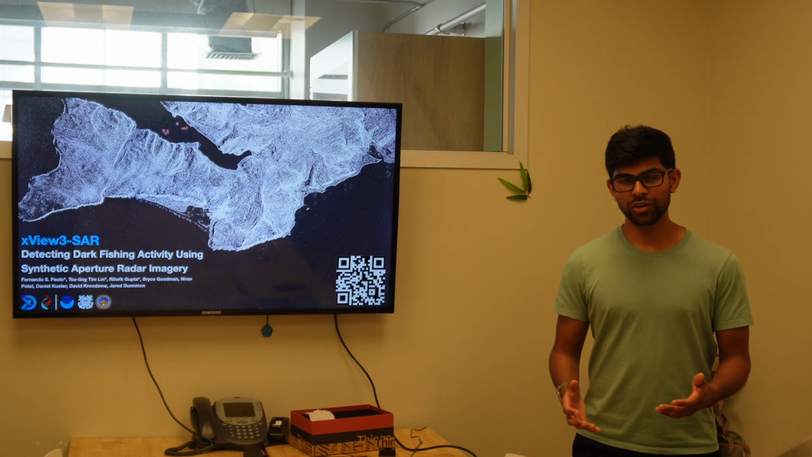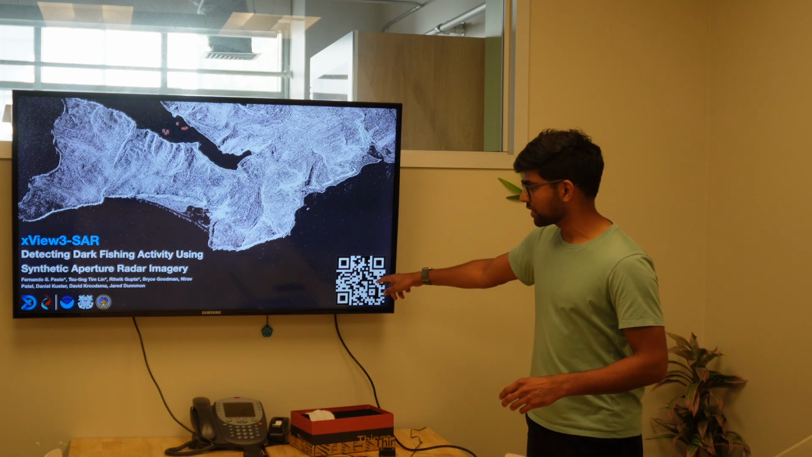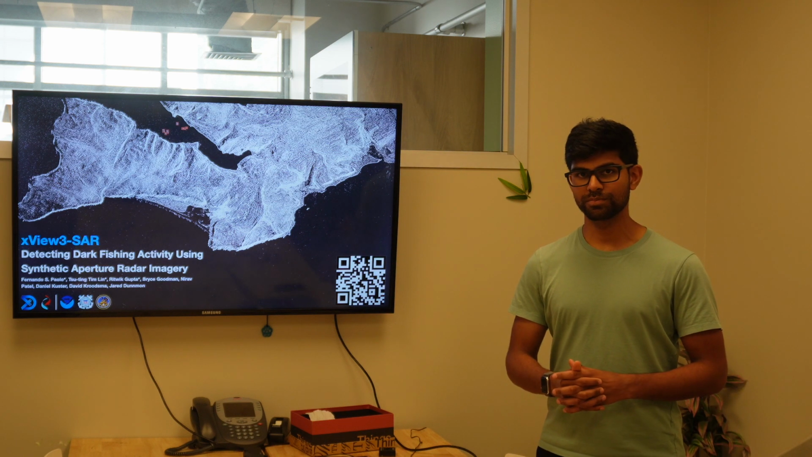That's xView3-SAR. For further details, all the models, all the data, everything about this challenge is entirely open source. You can download that at the QR code below. And for further questions, please refer to our full paper, which was presented at the NeurIPS 2022 conference. Thank you.